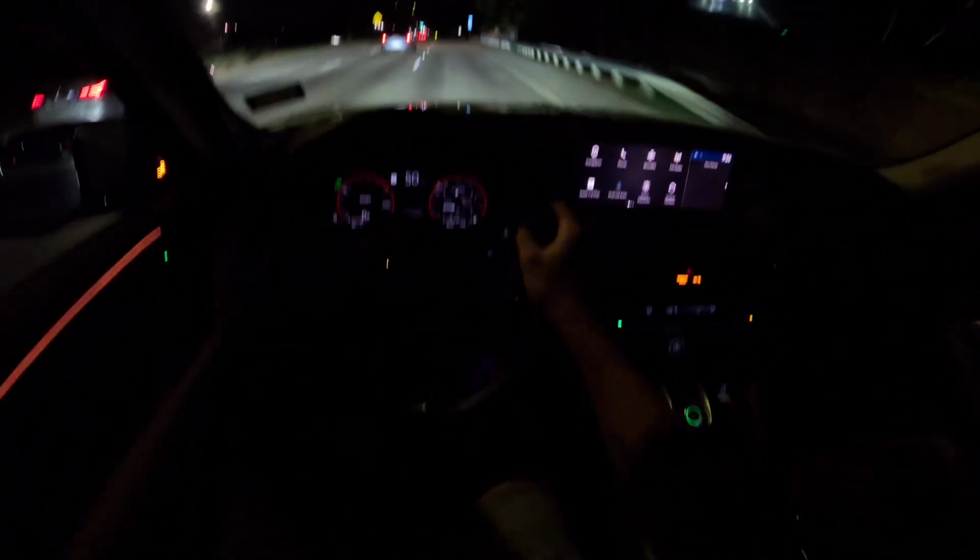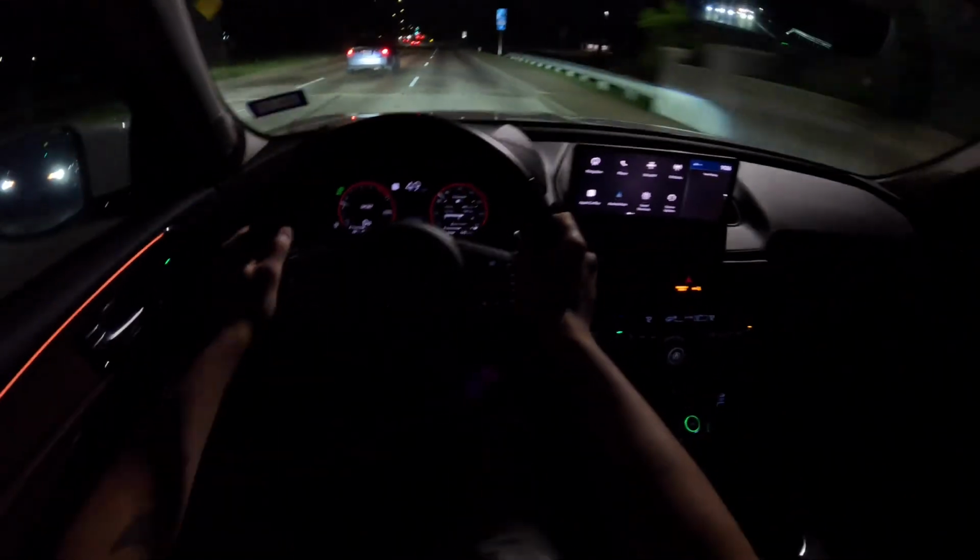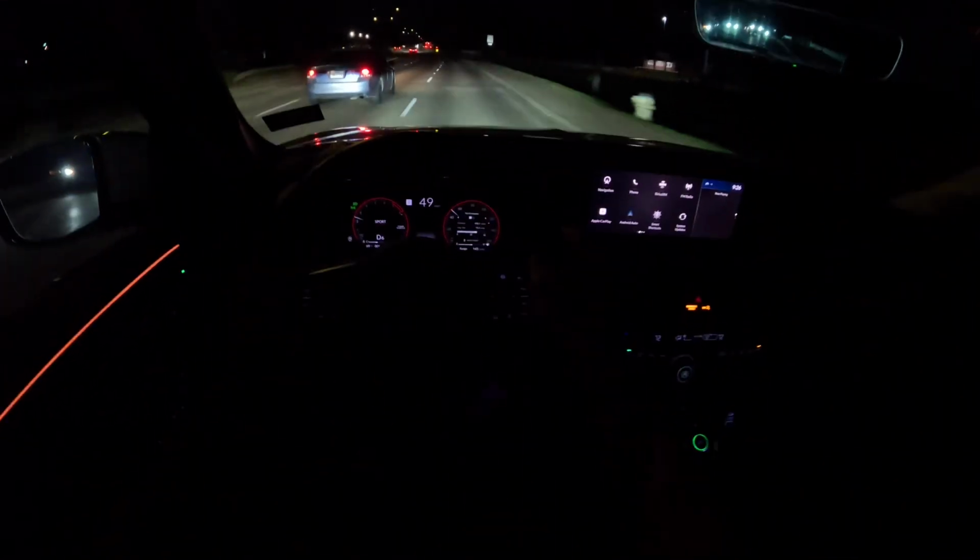One car I really like is the MDX Type S. I'll probably pick up an MDX Type S as a daily in a couple of years.